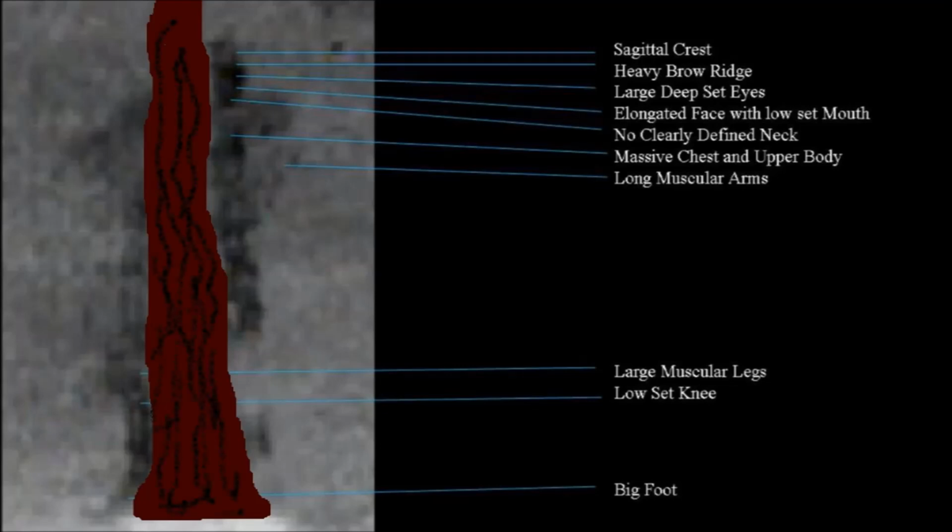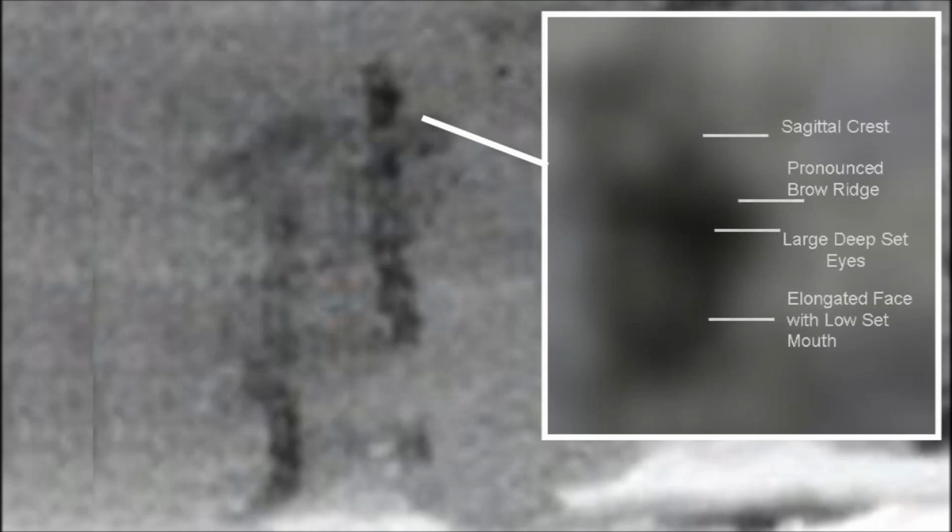The size and mass are all consistent with proposed Sasquatch proportions. In enlarging the head area, there are some noticeable details that are hard to overlook.